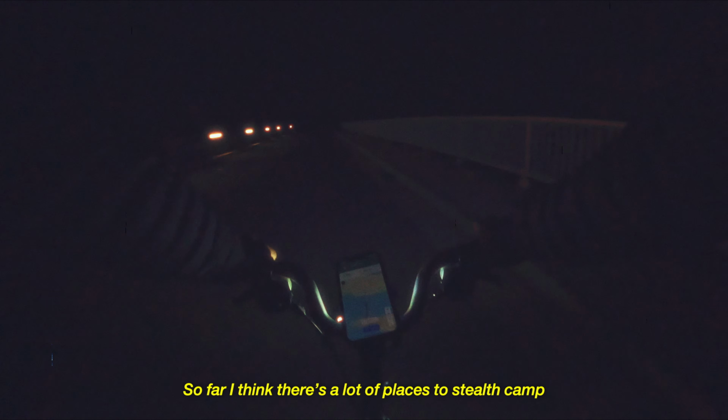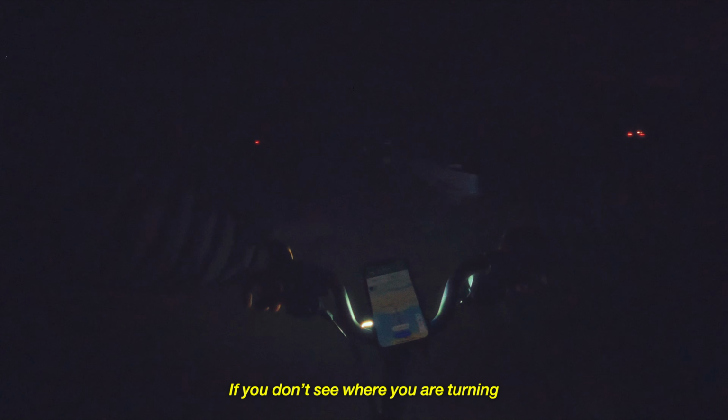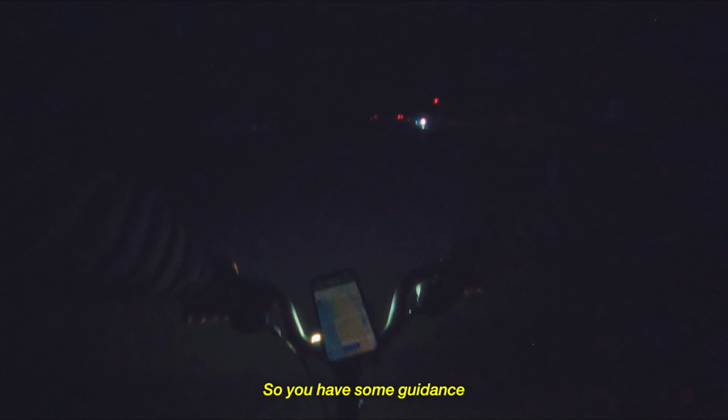So far, I think there's a lot of places to stealth camp if you decide to stay along the river on your bike trip. But it's so hard to make a judgment if you don't see where you are turning. Like, what now, right? I need to go to the left, but it's pitch dark. But at least there are cars, so you have some guidance.